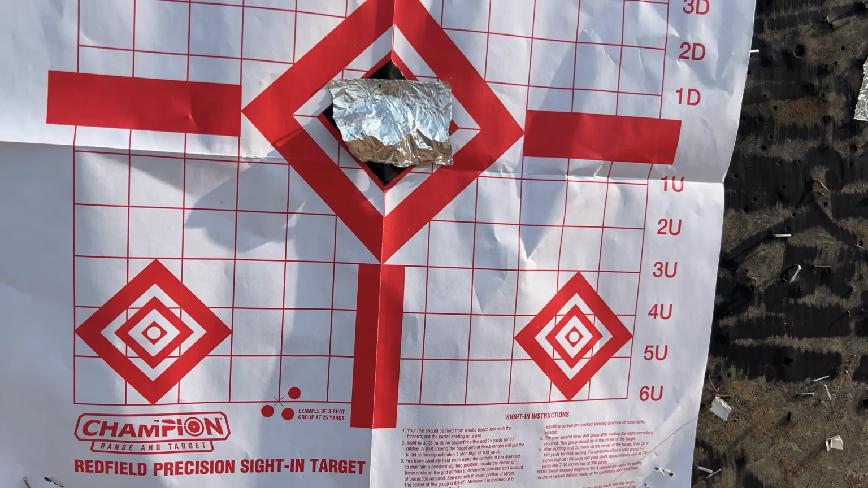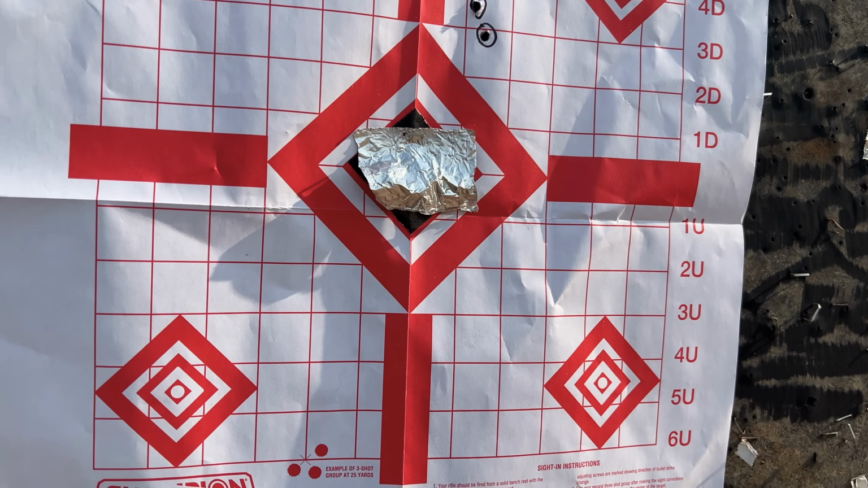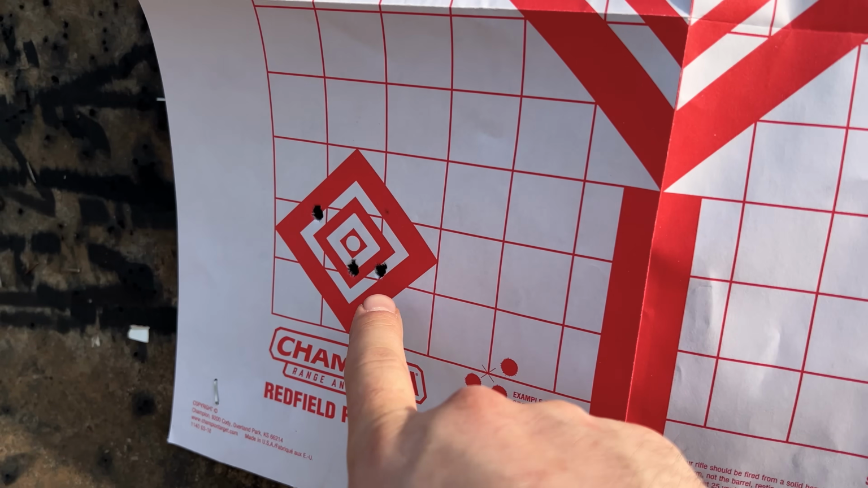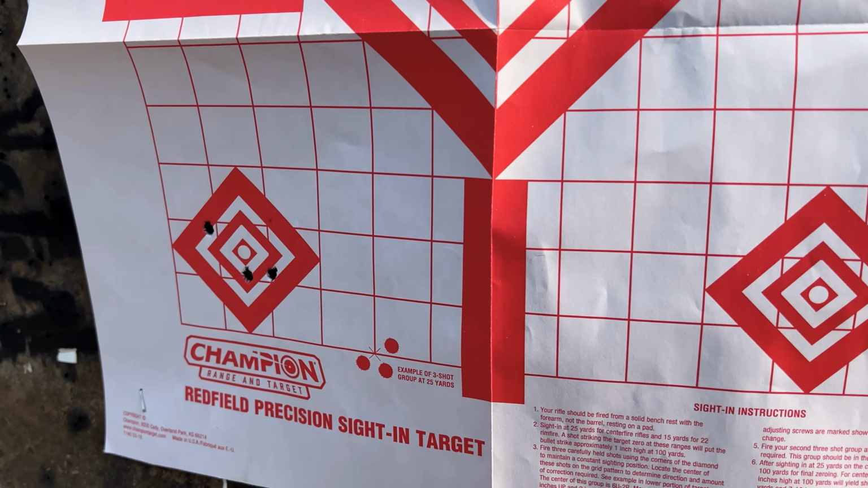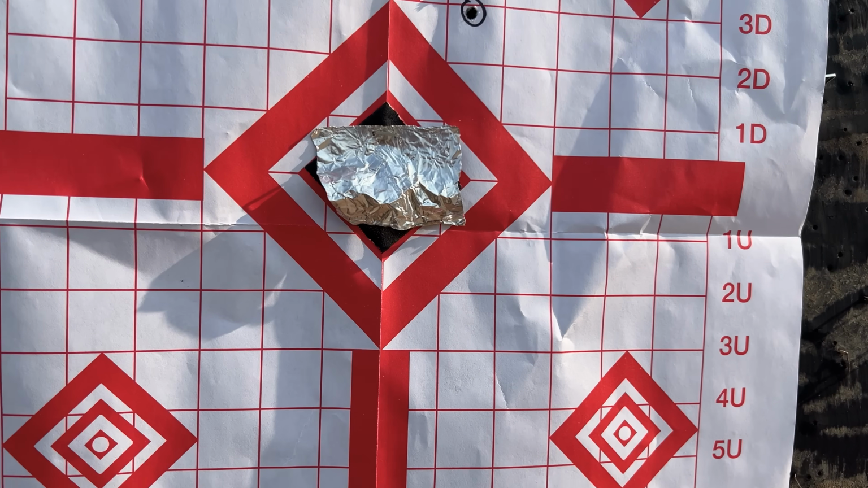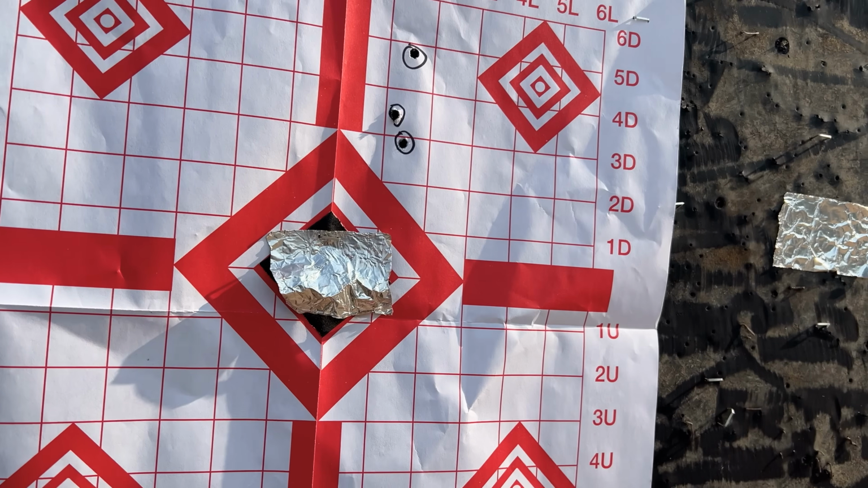Okay, so just walking you through my process on digital collimation. This was my point of aim at 100 yards. This was my daytime zero. So first step is you want to make sure your daytime optic is obviously zeroed. That should go without saying, but had to say it for some of you guys out there. So point of aim, here was our point of impact. So a little up, a little right.